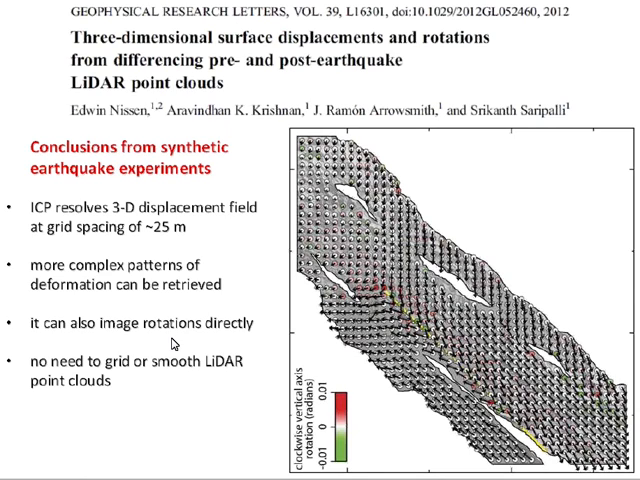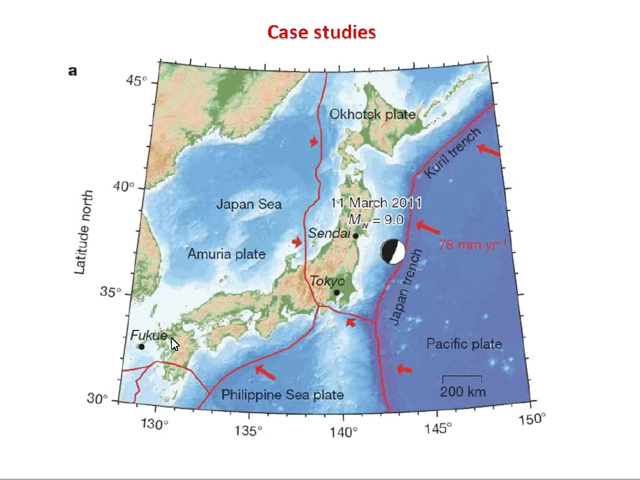The other nice thing is there's no need to grid or smooth the LiDAR point clouds. These are just using the raw XYZ coordinates, just the ASCII XYZ file. Most geodetic imaging techniques require pixels, a regular grid of points, and our method doesn't require that. So that's another strength. And it works very well even with mismatches in point cloud density. You can reduce the density of the pre-earthquake data set by a factor of 10, and it gives you just as good results. So that's the boring bit out of the way.